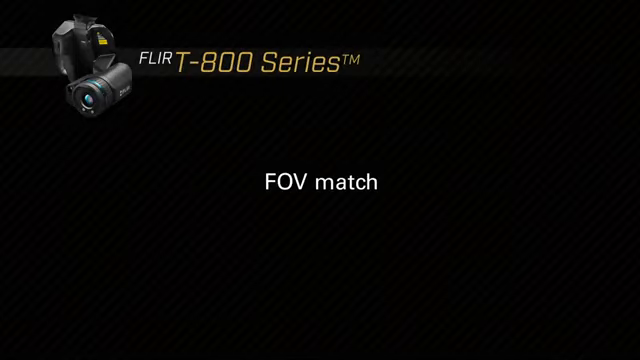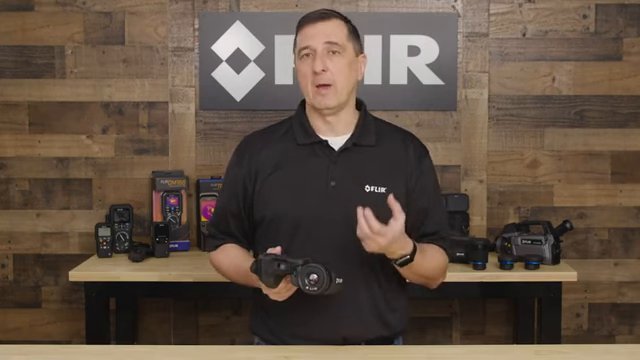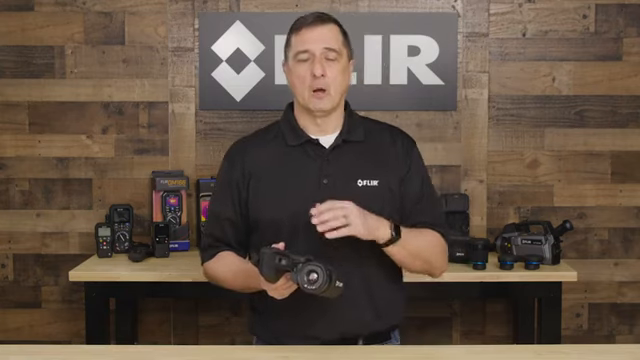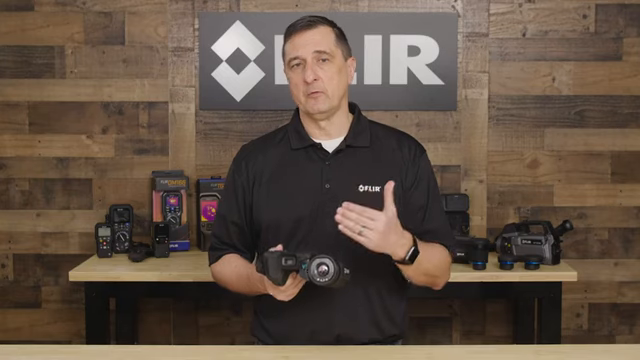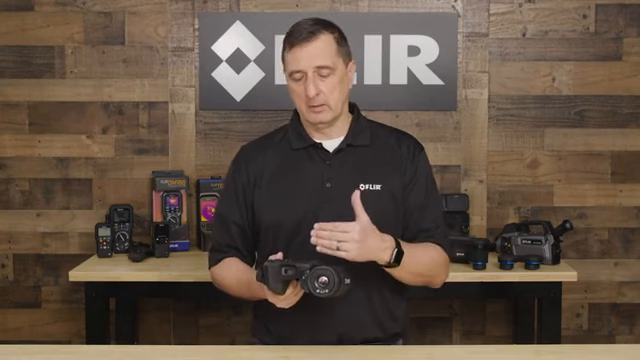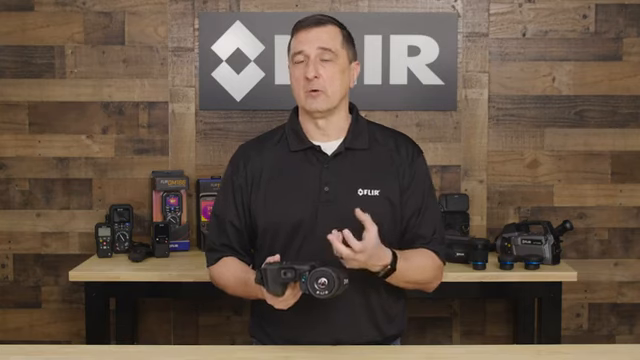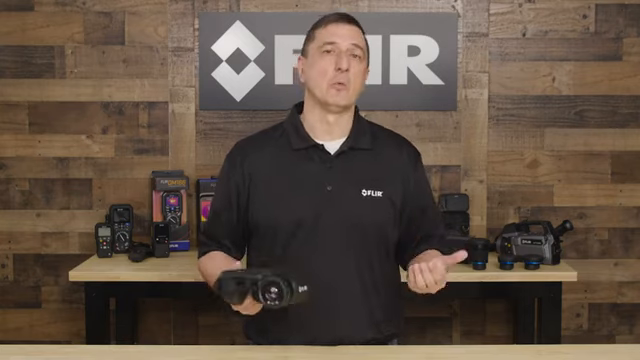One of the nice things about our camera system is you don't have to go back and try to match the field of view after the fact. What I'm saying is, when you store an image, our camera will automatically do what's called field of view match, matching up the field of view based on what thermal information you stored, what lens, the distance, and what zoom factor to the visible image. So again, when you bring it back into your report, everything's already done for you.